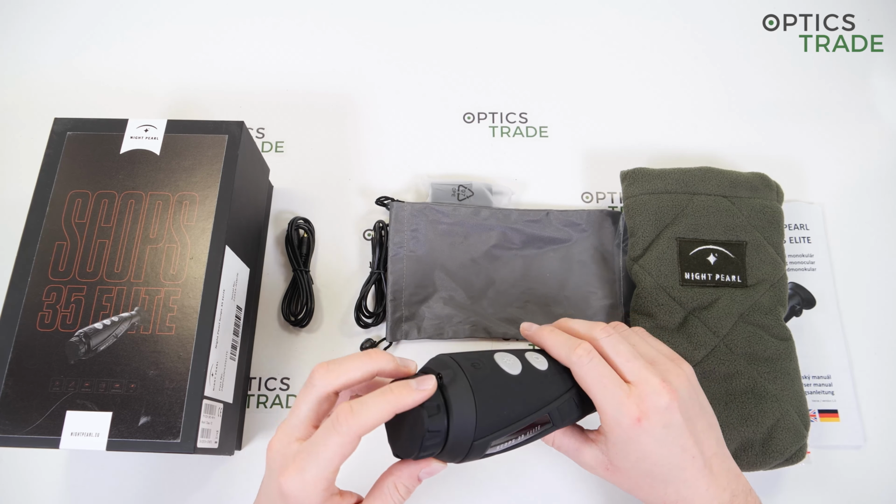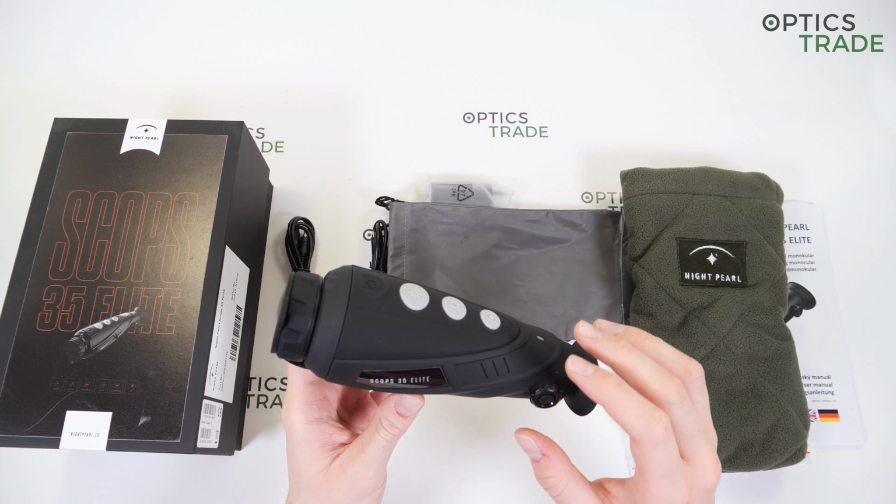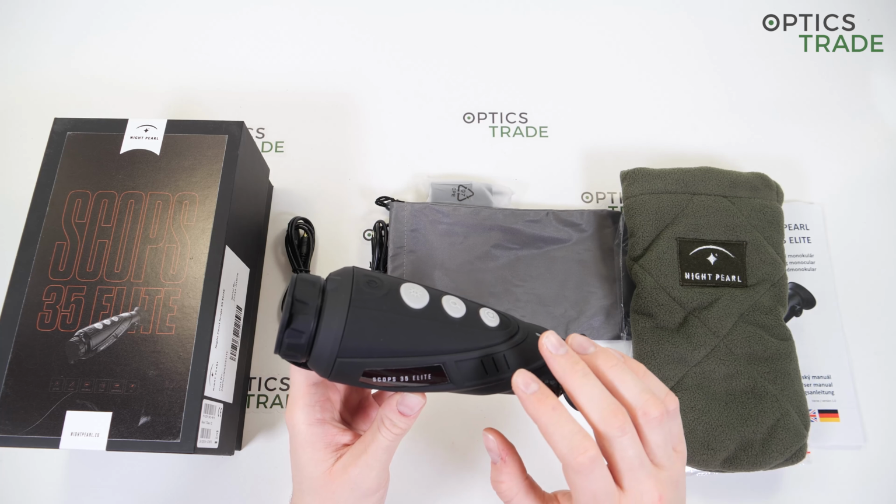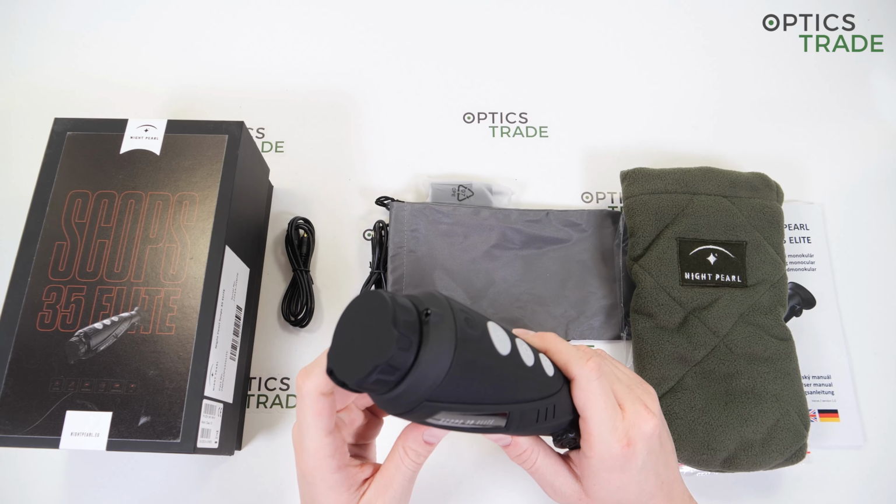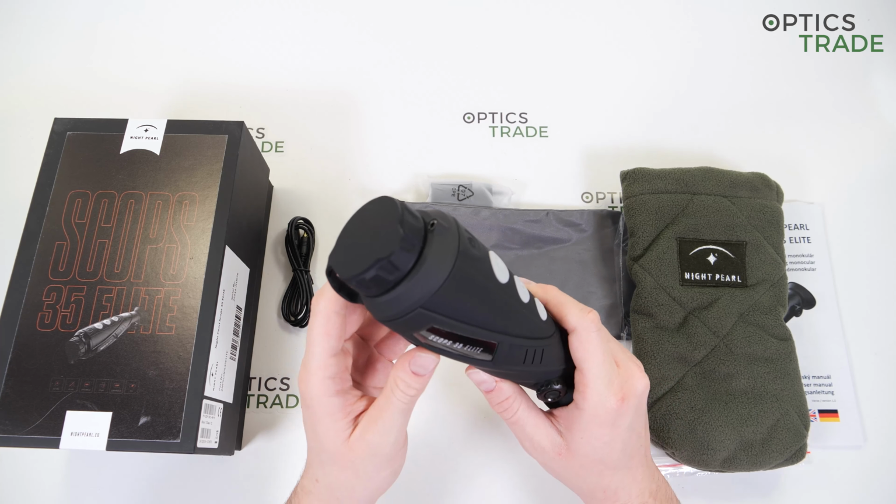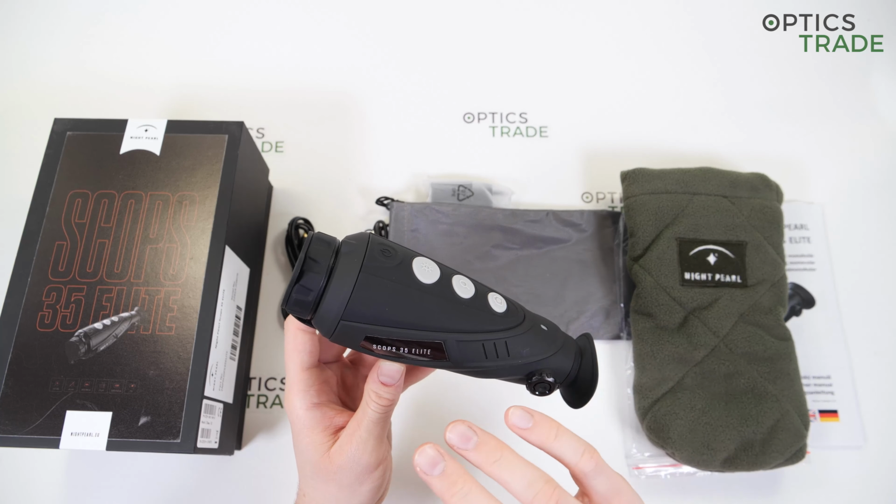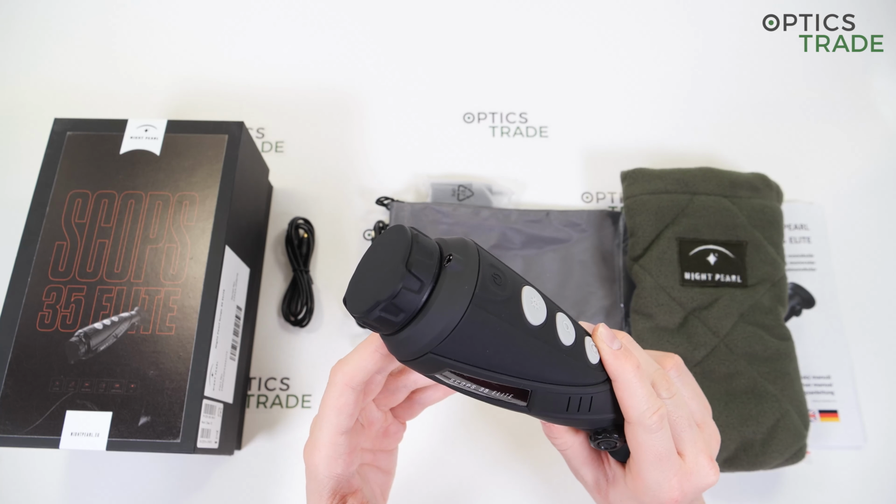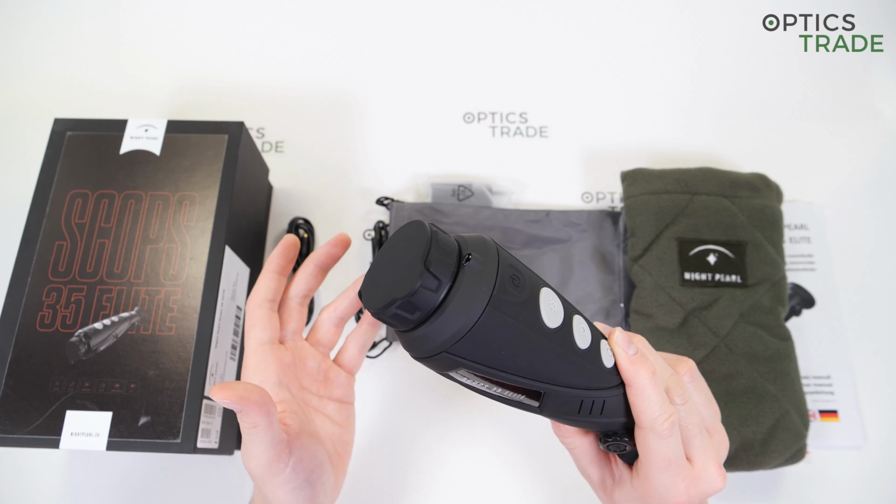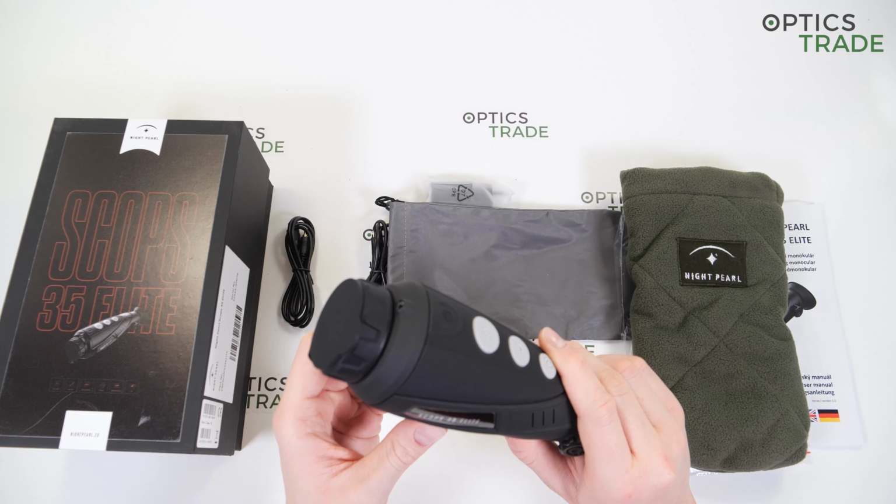The thing that I like the most, not only with this model, but with all, even with 35 Max 2 and with 50 Max 2 models, is the exceptional image quality for the money. This one doesn't have a sensor as good as the 35 Max and 50 Max 2, but still it provides a fair amount of details, and the 12 micron pixel size of course contributes to that, and of course the NETD of 50 millikelvins.